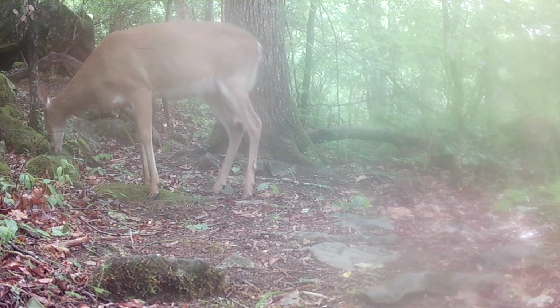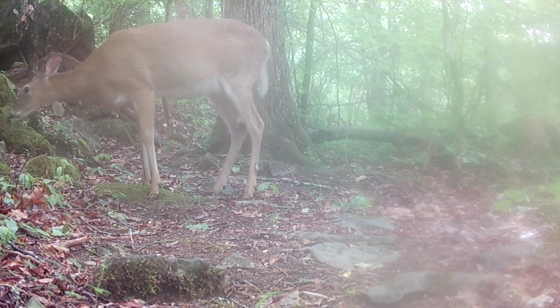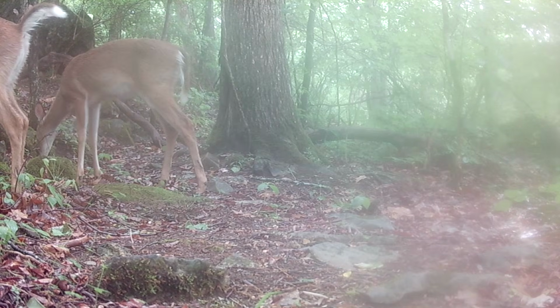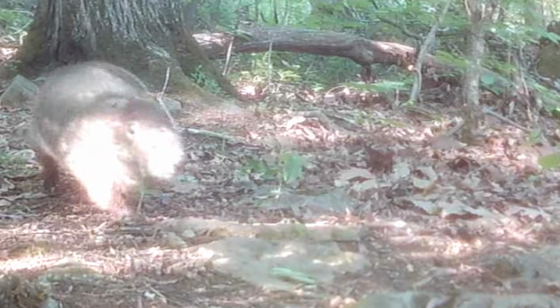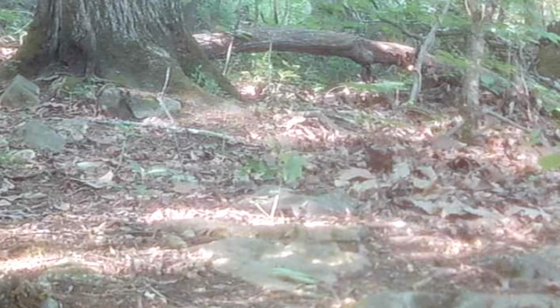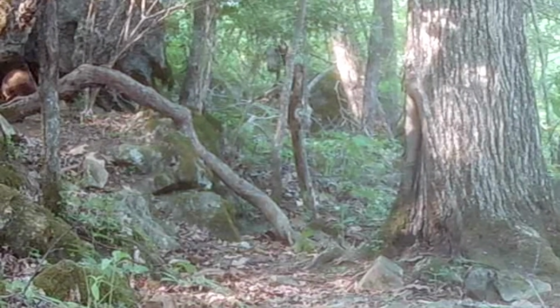And at the tree, on a wet morning, little deer browsing through here. Foggy morning. Animals going about their business. Now here's old Dirty Dan here. He's sneaking through. Gotta say hi though. Moves on. Oh, he's elusive. And he just comes and goes.